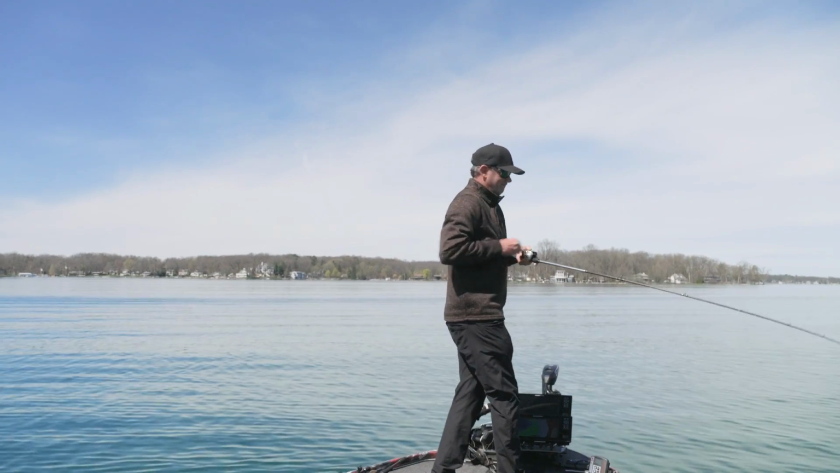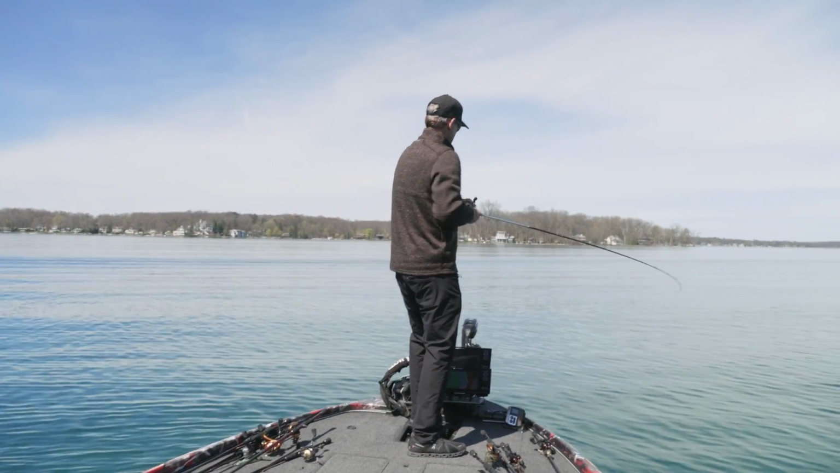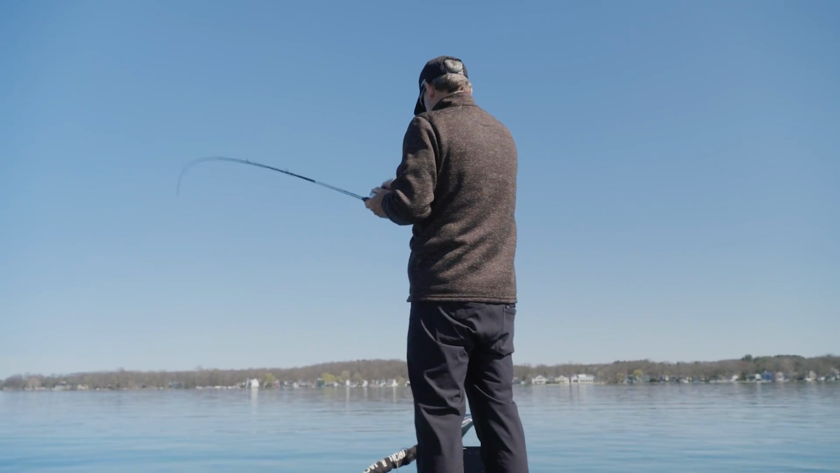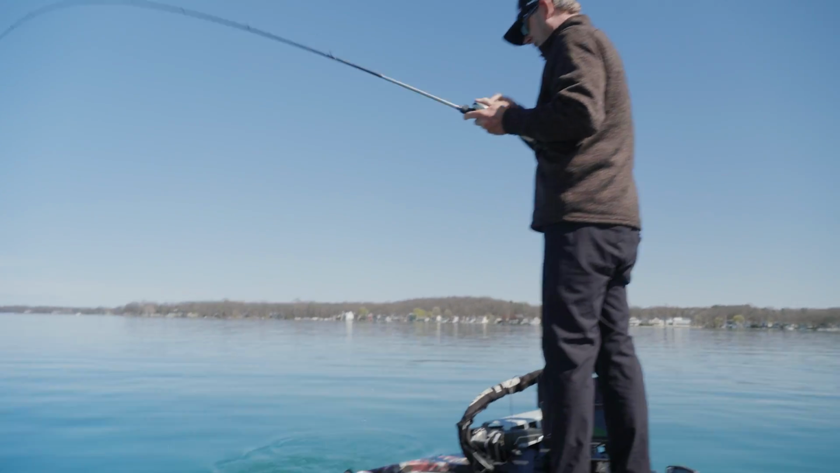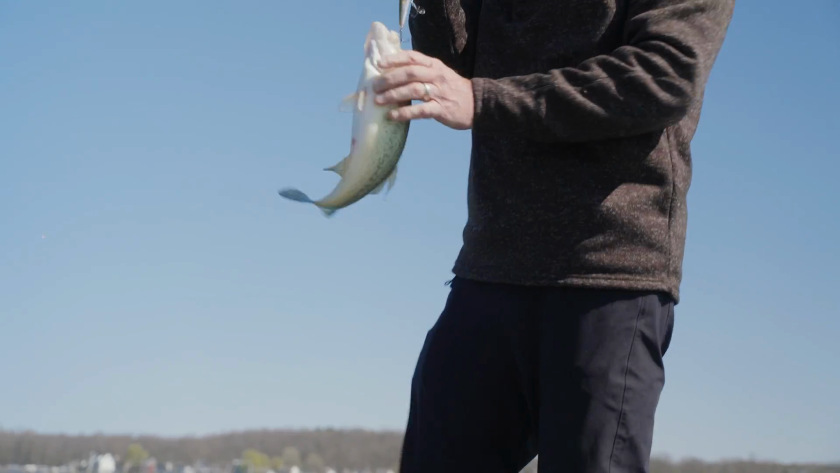Got him. Flat calm. Not a big one. We are seeing a bunch of bass right now.